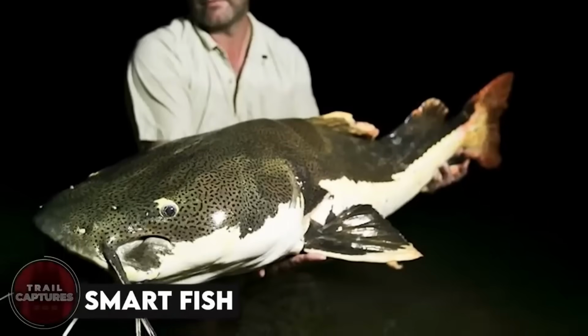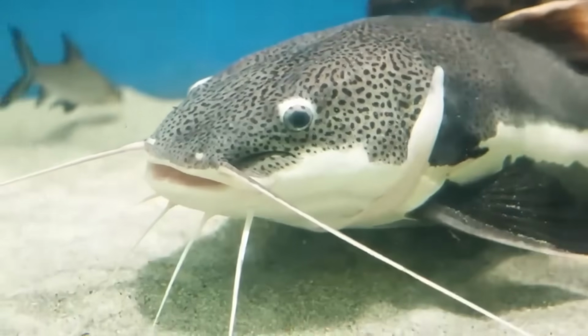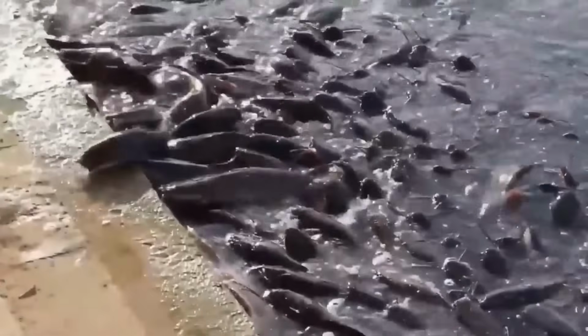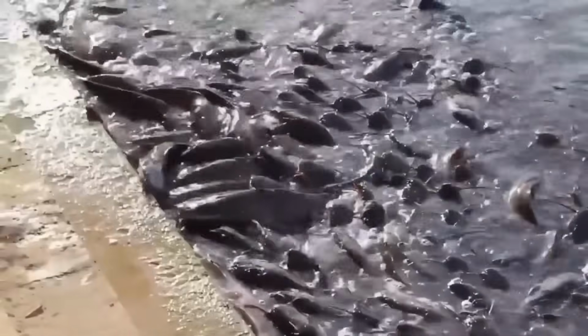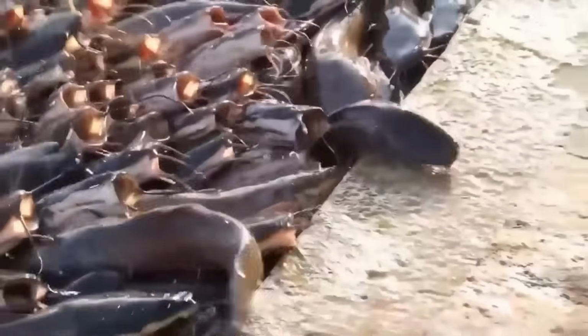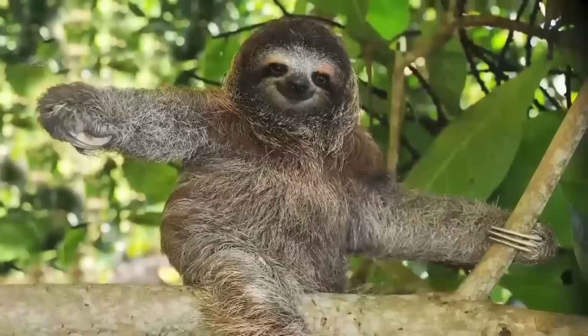Smart fish. Every time I hear about catfish, they're always doing something wild. Now in India, these slippery swimmers are taking to land and learning how to walk. Don't they have enough space in the vast ocean? Apparently not, as they venture onto land in search of grub. I don't know about you, but to me it's kind of freaky to see so many of them scurrying about. What a strange sight.